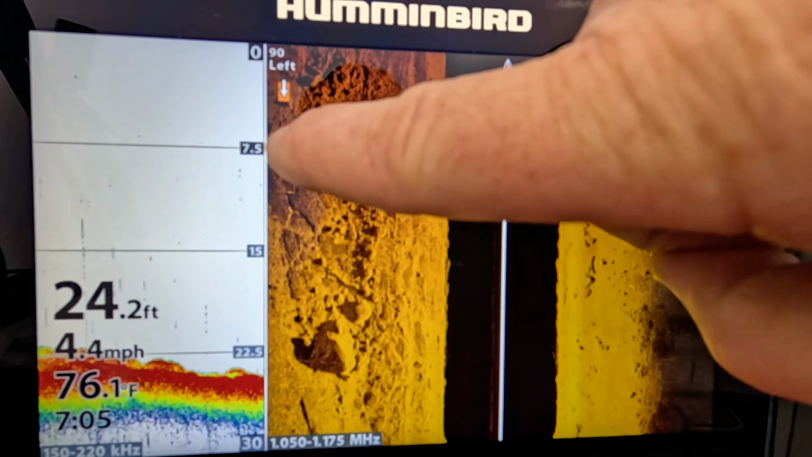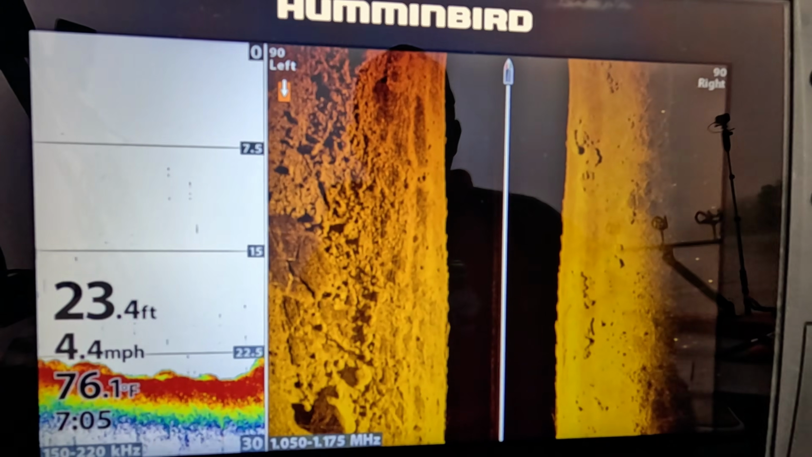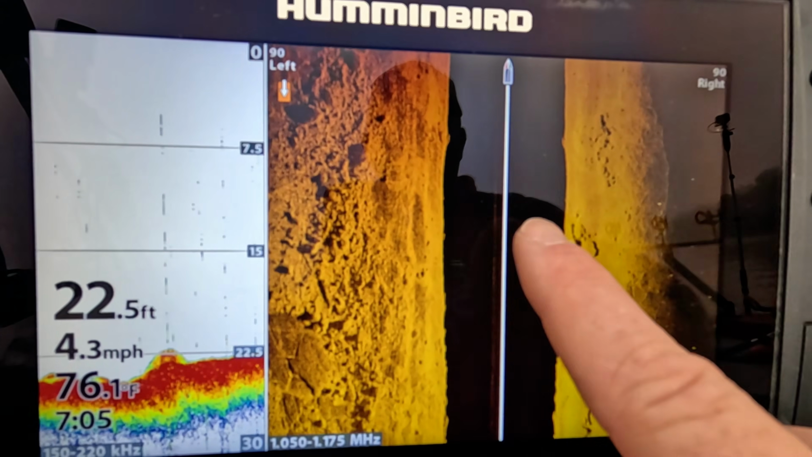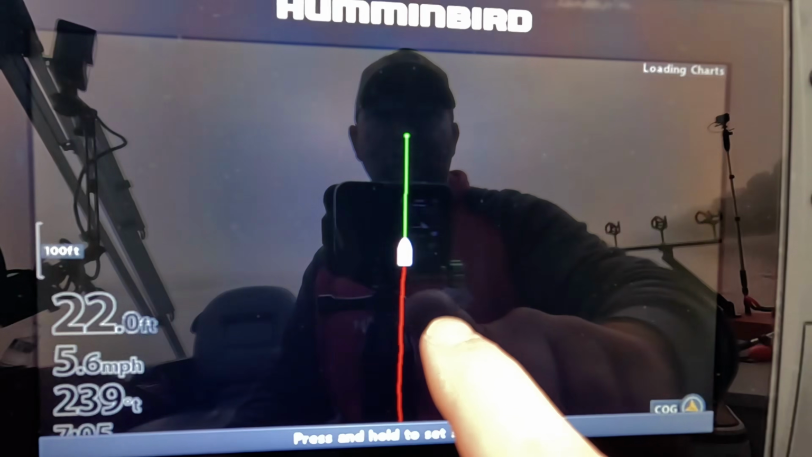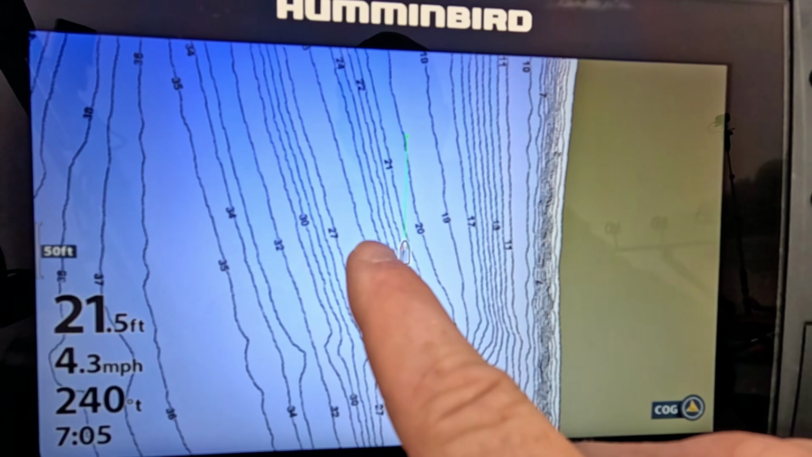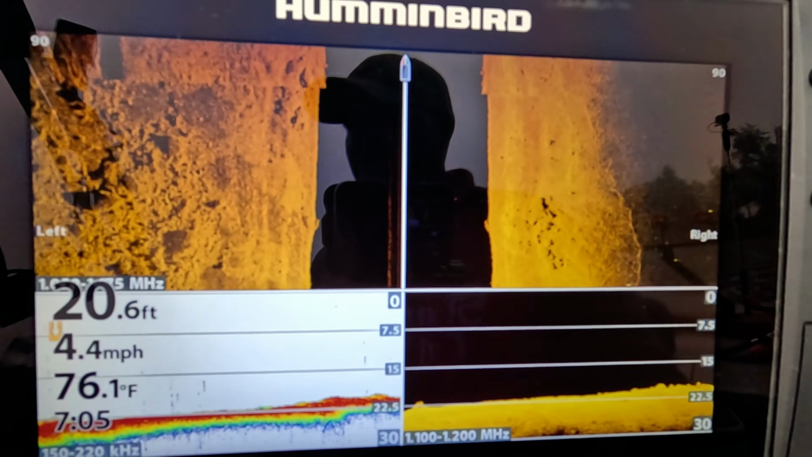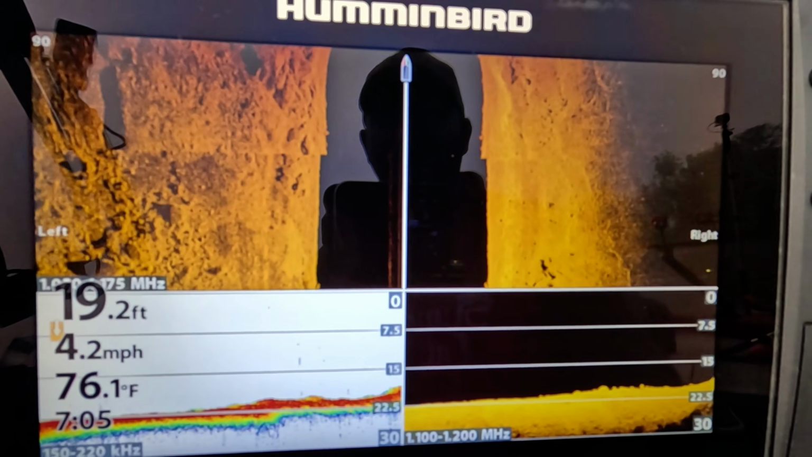Right here we got some nice washed off bedrock, just a lot of rubble rock around it, and this is out towards the middle of the river, so that ledge kind of comes up right here. It's a little bit darker. We're right here in a trough. Let's see where we're at on the screen. Yeah, you can see right here, this would be the washed off bedrock as it goes up the bank. Man, this is a really nice bank.